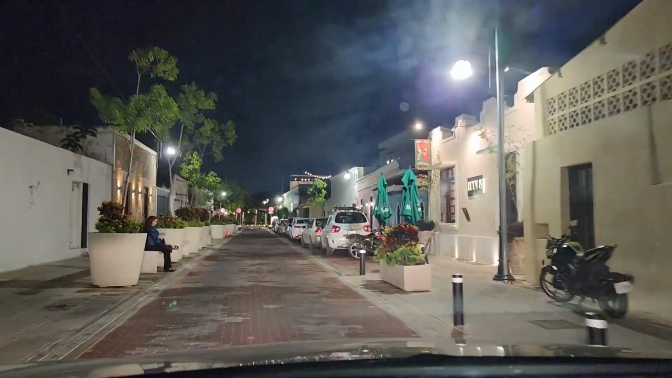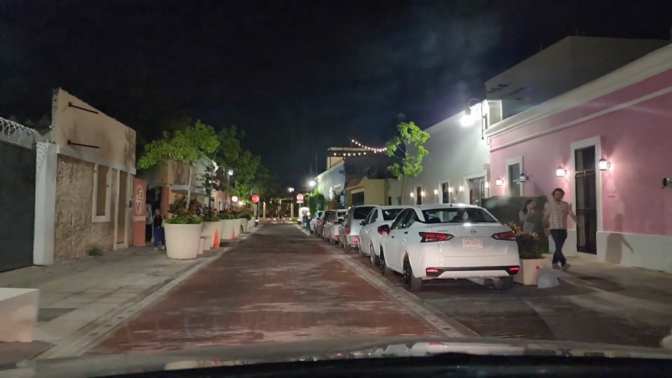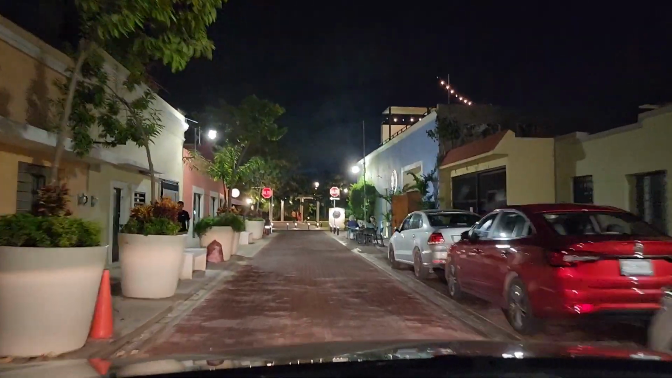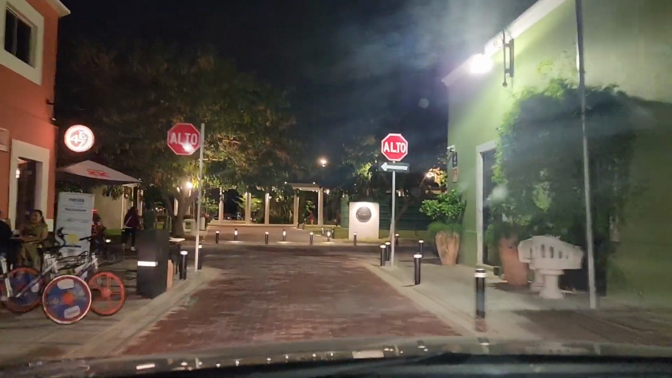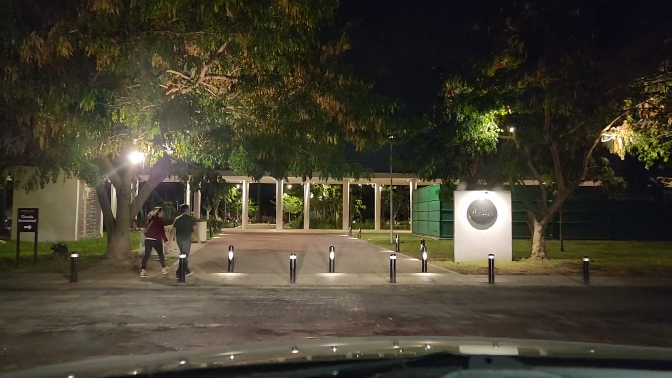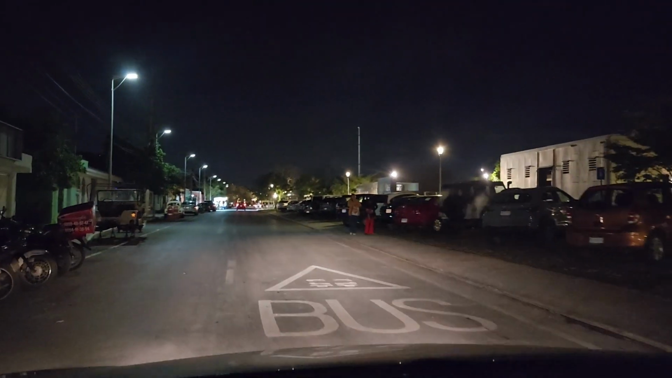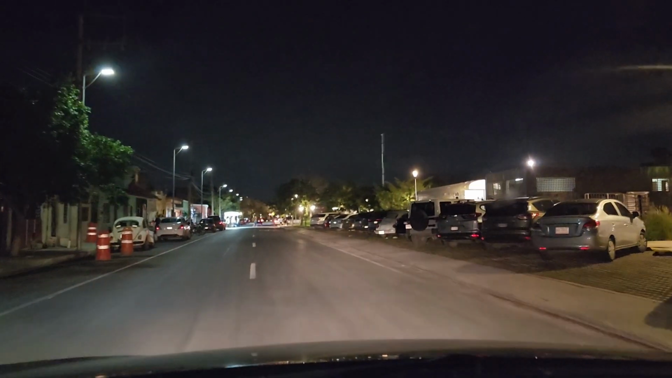Okay, so now it's just a matter of looking for a place to park. The restaurant I'm going to is on the right hand side. Can I park here? No. Is that a parking space? No. So now we just have to drive around to look for a parking space. And this is the park here, La Plancha Park. I guess I could park in the parking spaces for the park, but I don't know how that's going to turn out. Yeah, nope, can't park there.